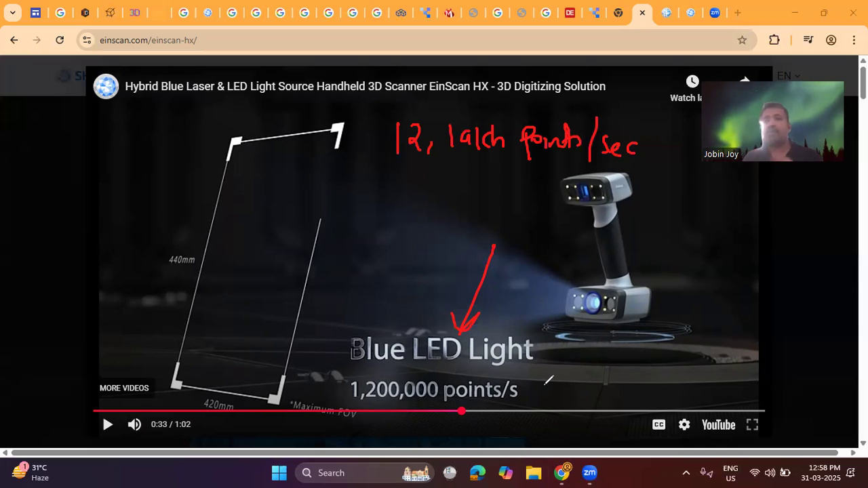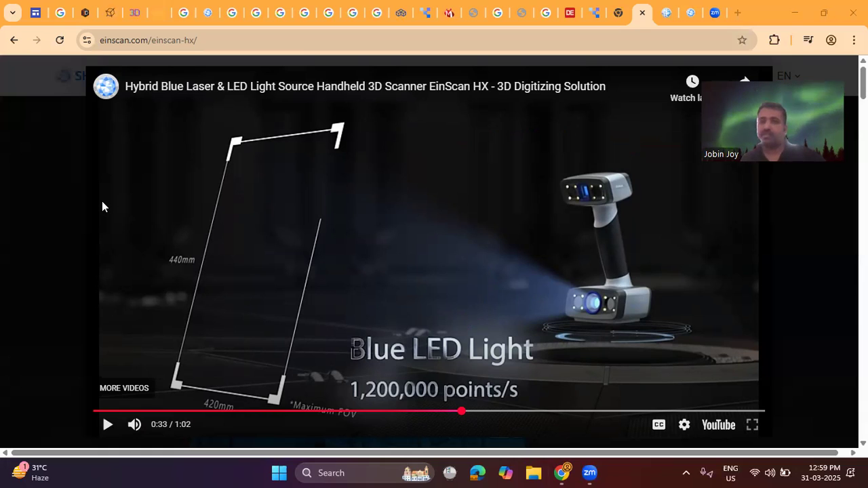So when I start the scanning process, this scanner will scan 12 lakh points per second. This scanning process is very quick. No need to spend too many hours to prepare the digital file. We will get the file within a few minutes when we start the scanning process.